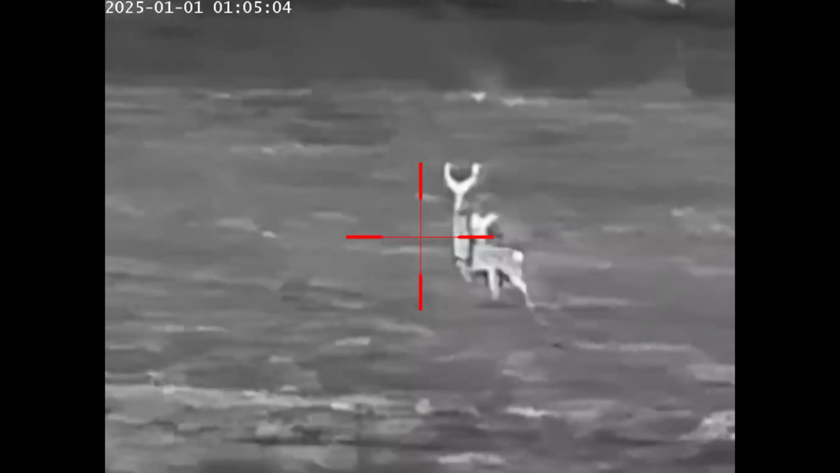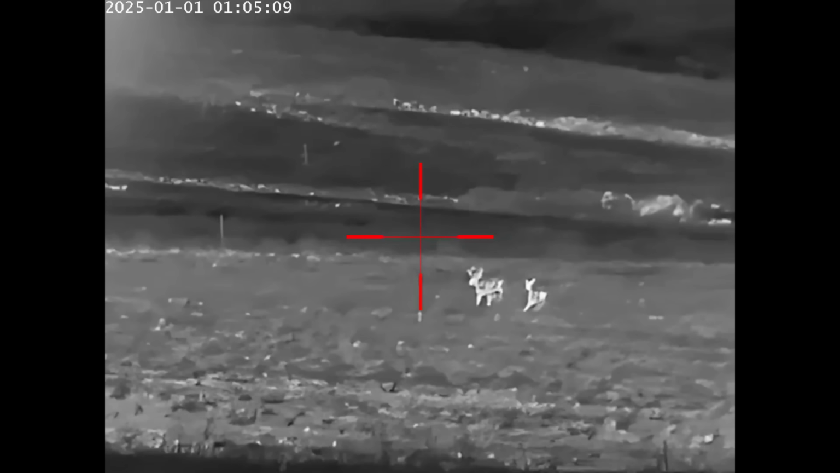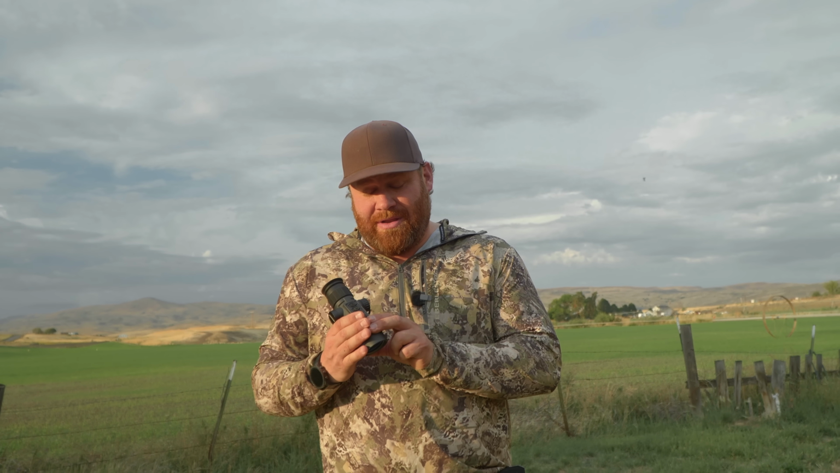I just don't know that you're going to know for sure what it is when it's an animal in grass like you might with a higher quality thermal. But hey, look, at 50, 100 yards, I think this is pretty good. That's just my opinion.